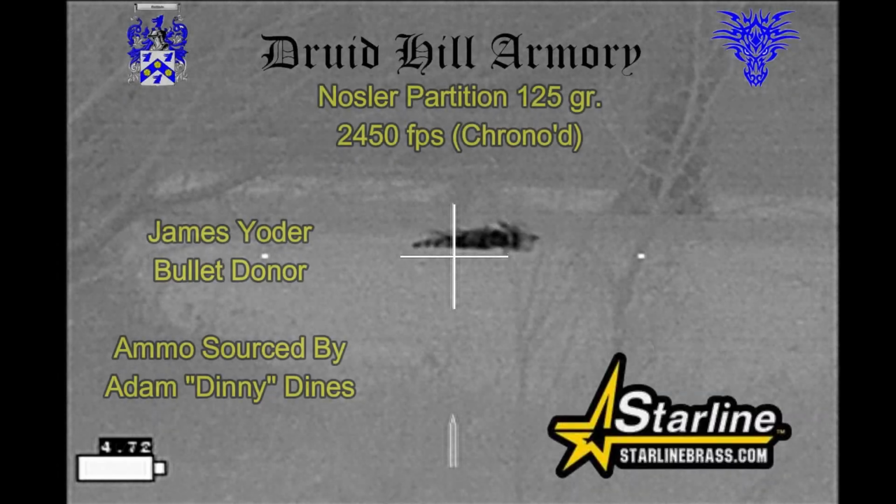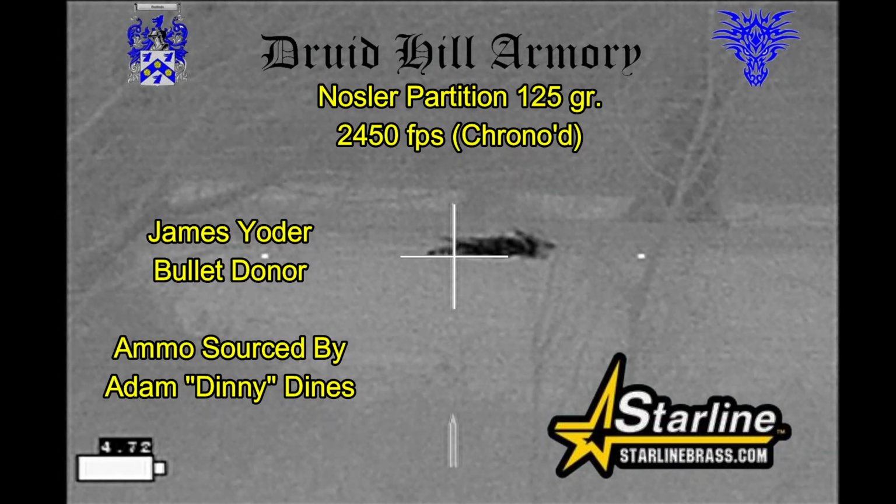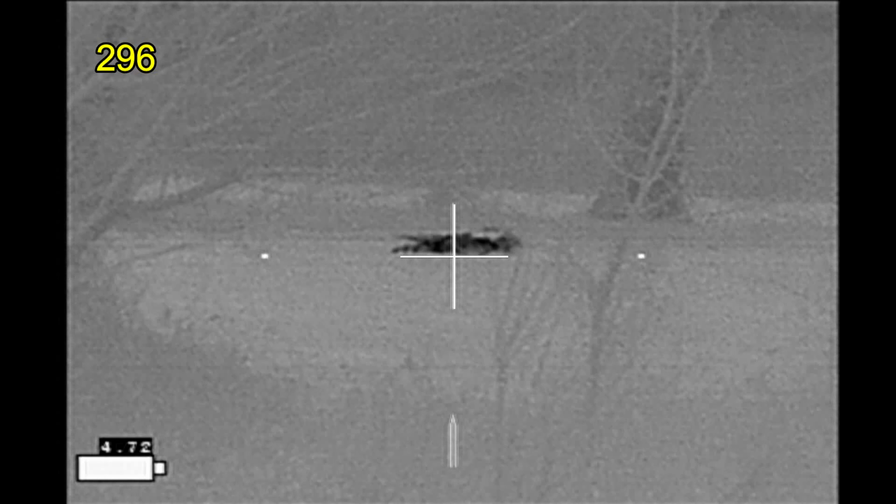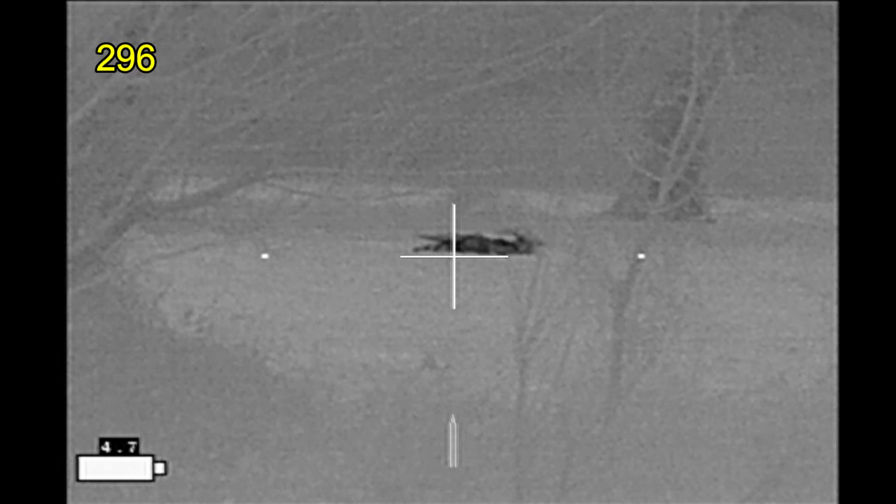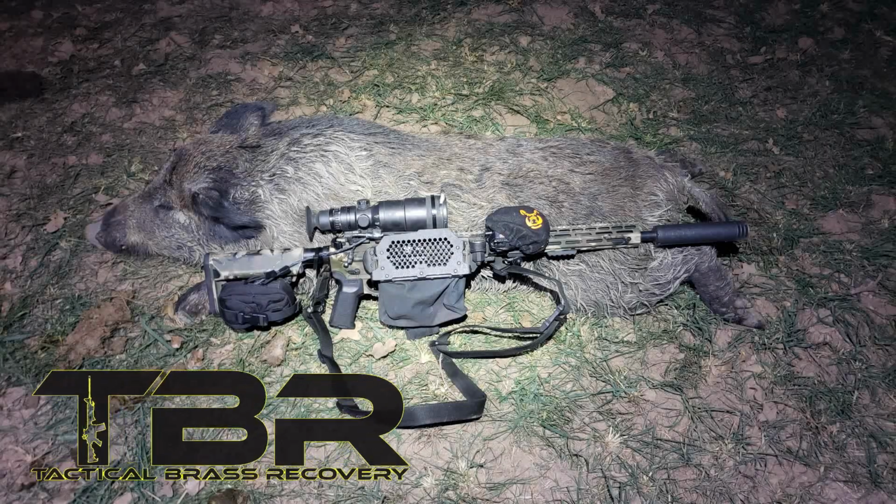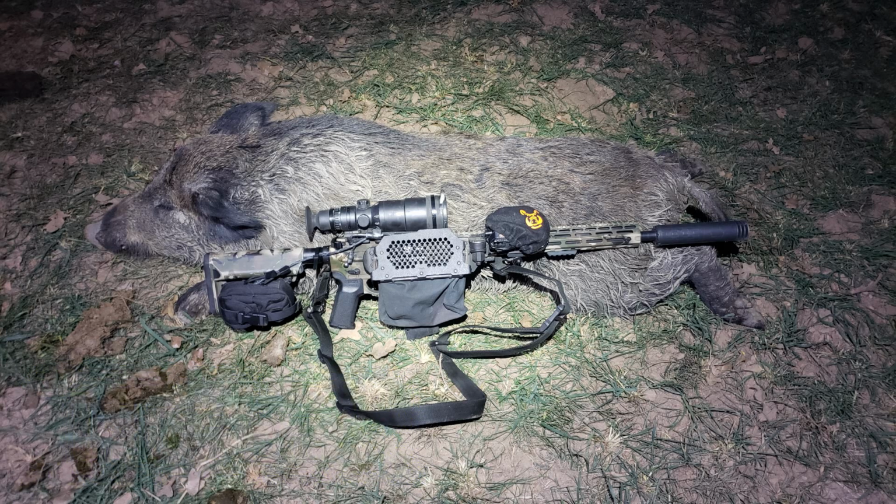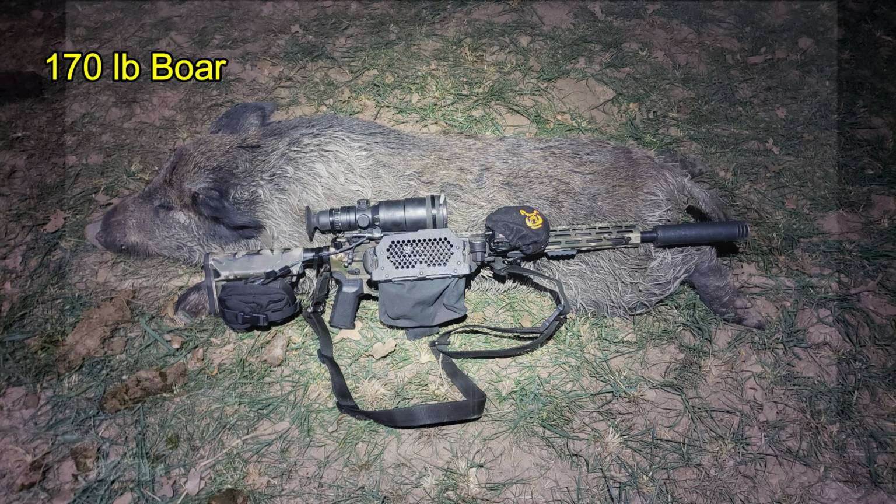One shot with the Nosler Partition 125 grain bullet loaded by Druid Hill Armory into Starline brass that my brothers James and Denny provided for me did the trick. Brass Catcher by Tactical Brass Recovery. The hog turned out to be a boar coming in at 170 pounds.